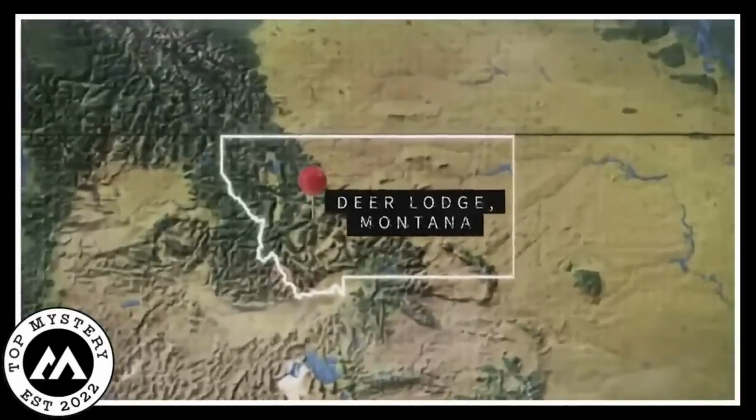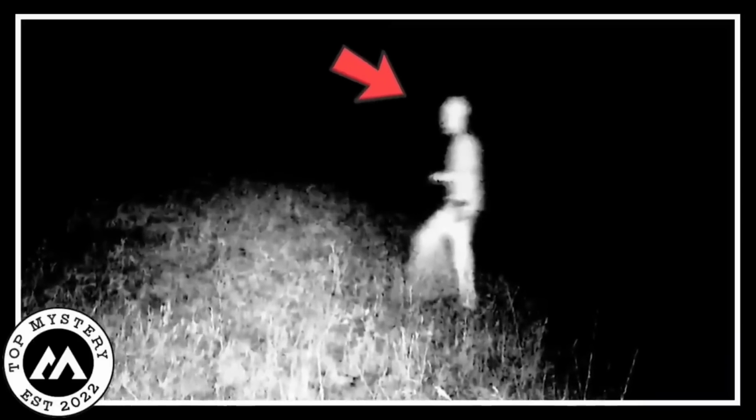Folks in Montana got a big surprise when they stumbled upon a super strange creature with long, stretchy limbs. It was like nothing they'd ever seen before. Seriously weird. This critter's arms and legs were way longer than usual, making it stick out like a sore thumb. It gave an eerie feeling looking at it, and it really made you question what it was.